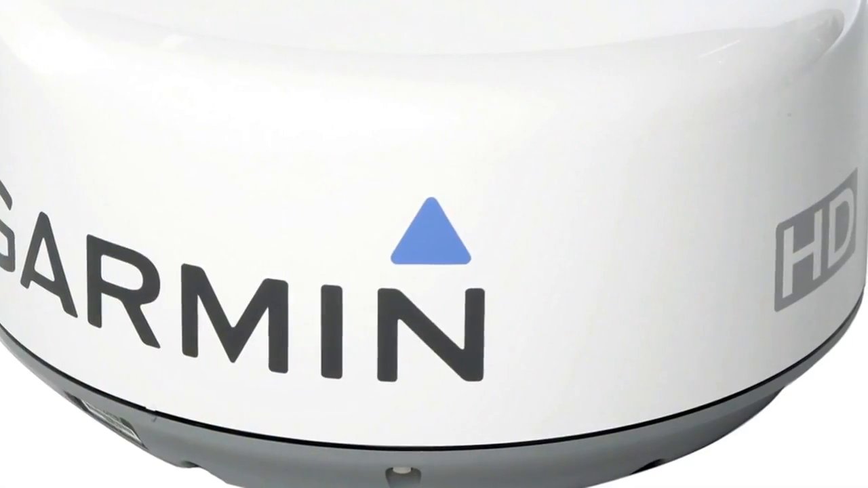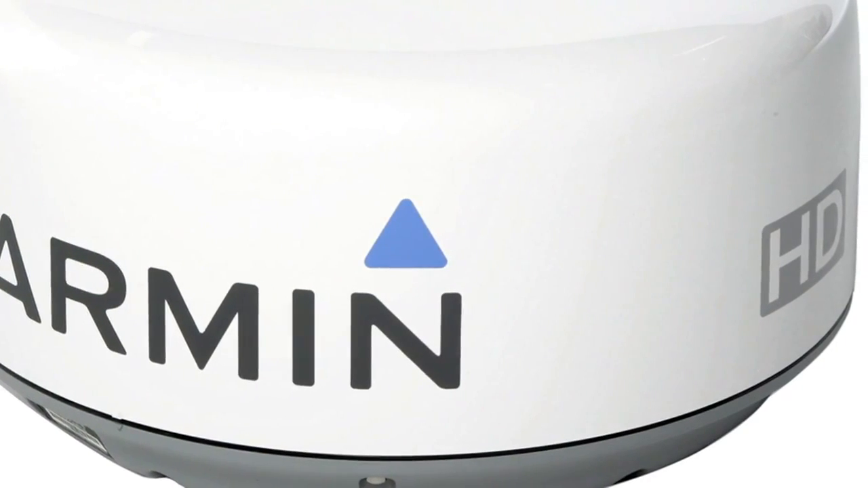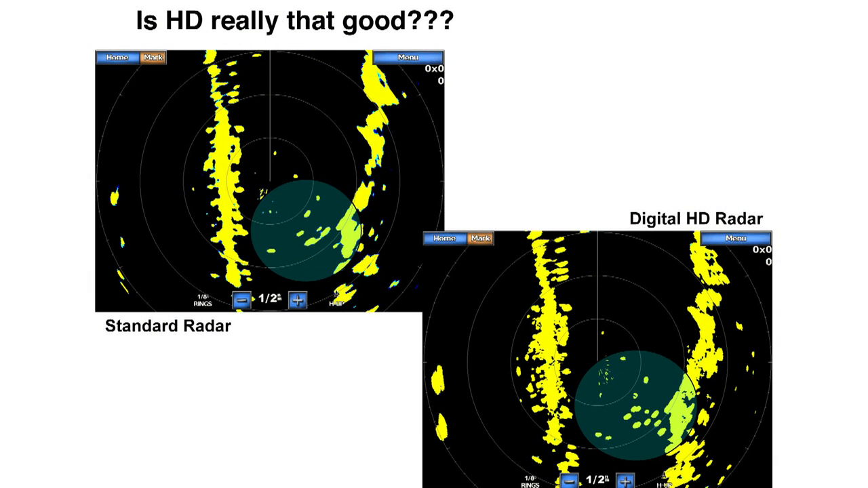However, the HD stands for high definition. That means we've given the GMR-18 HD a much faster digital signal processor. That allows the antenna to crunch much more incoming data and turn all that extra data into more radar targets and better target resolution.